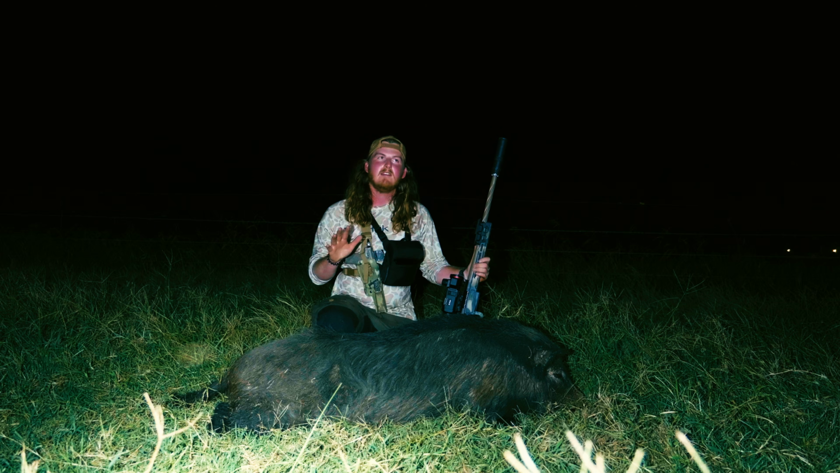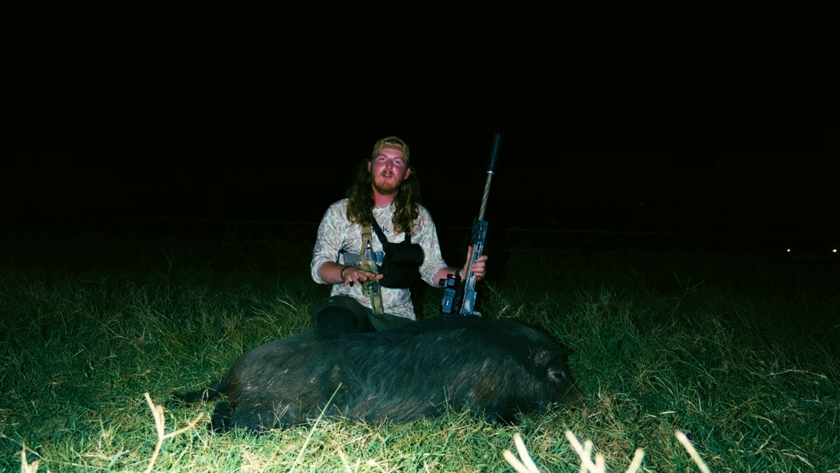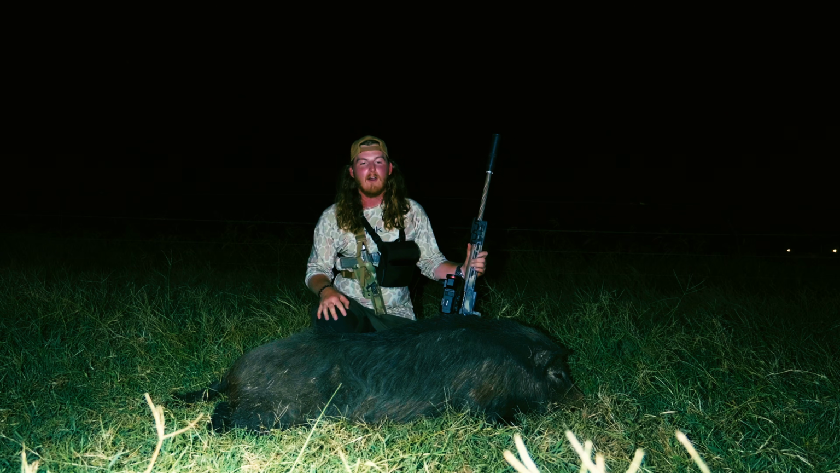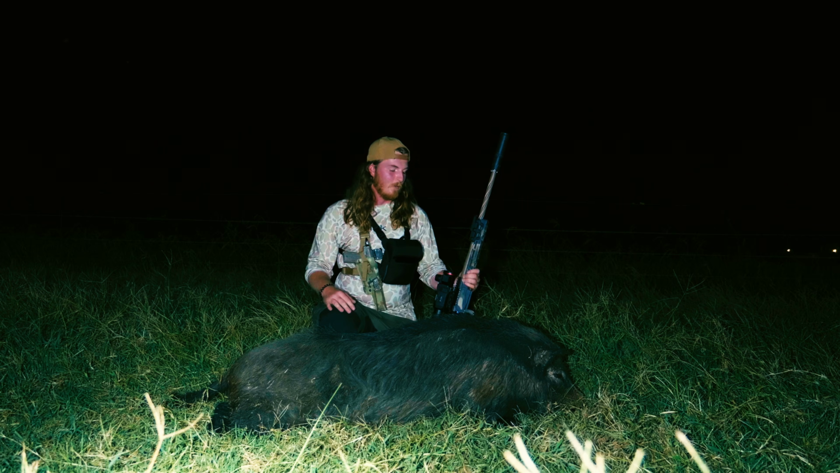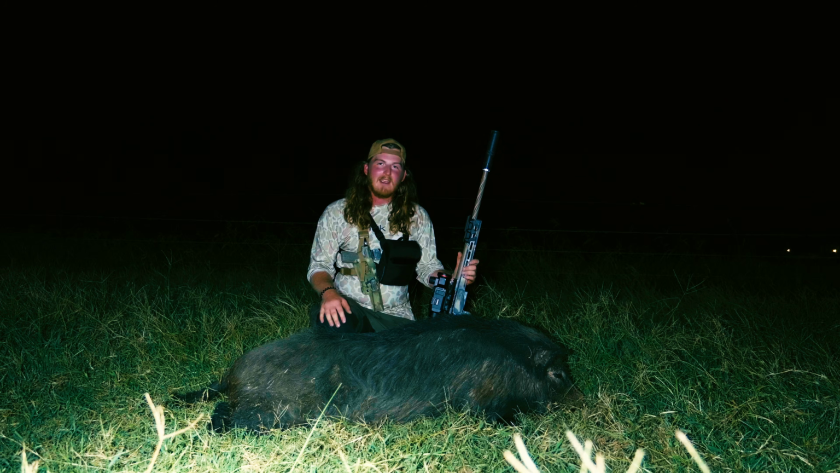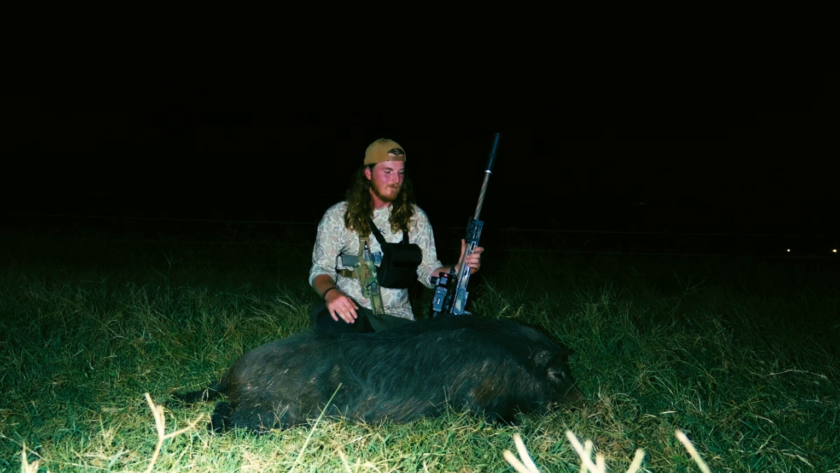Dropped this, what'd y'all say? You said 700-pound pig? About there? Right there? Probably the Oklahoma state record, if not the nationwide record for wild hogs. But overall, super stoked. The optic performed great. Couldn't be happier. Now we've got to go on and get on the next one. I don't know that I'm going to top this one. This is a heck of a first pig, in my opinion. But we'll see what happens. Y'all keep watching. Hopefully we put down about a dozen more of them.